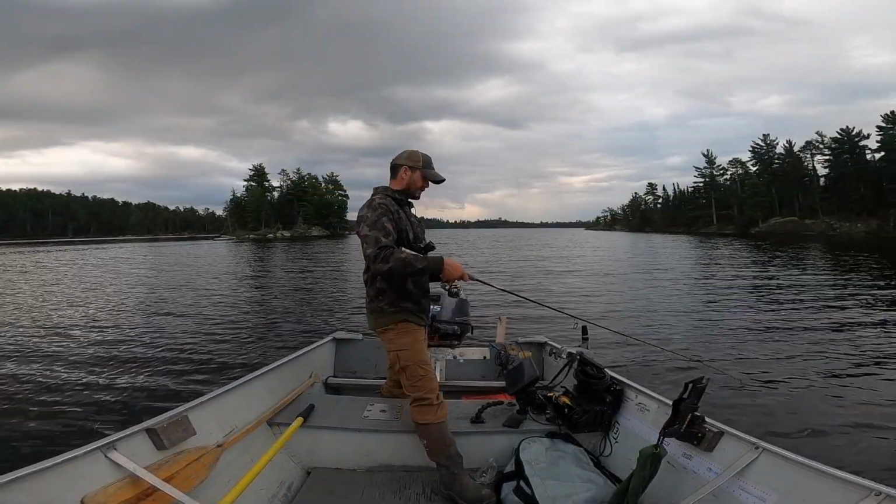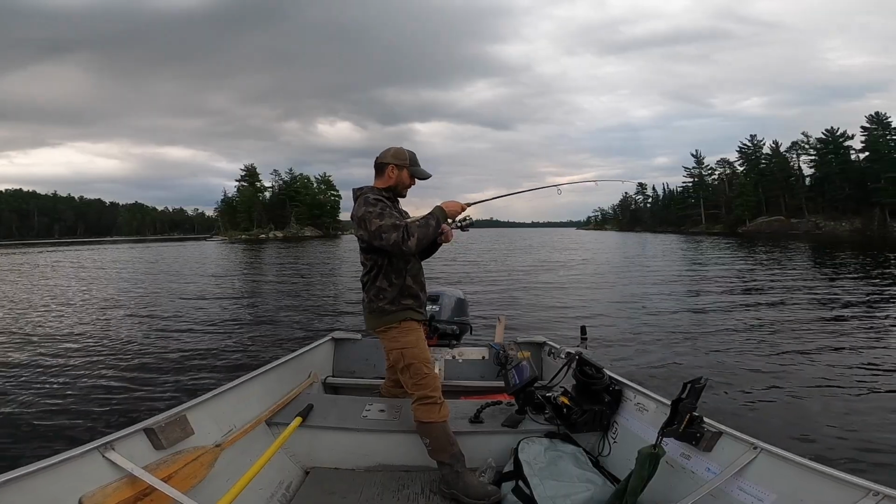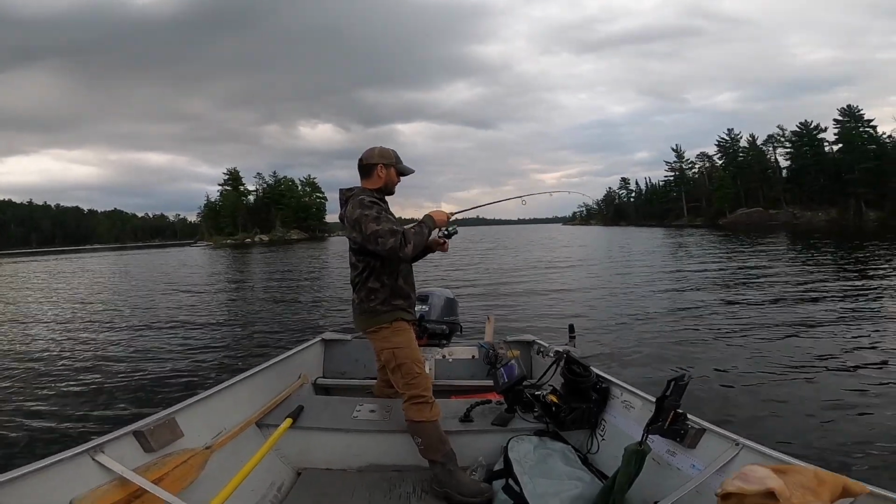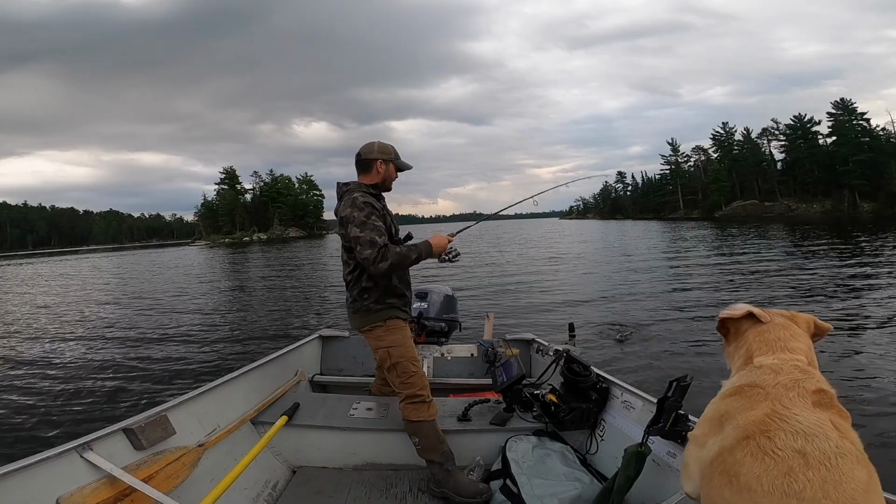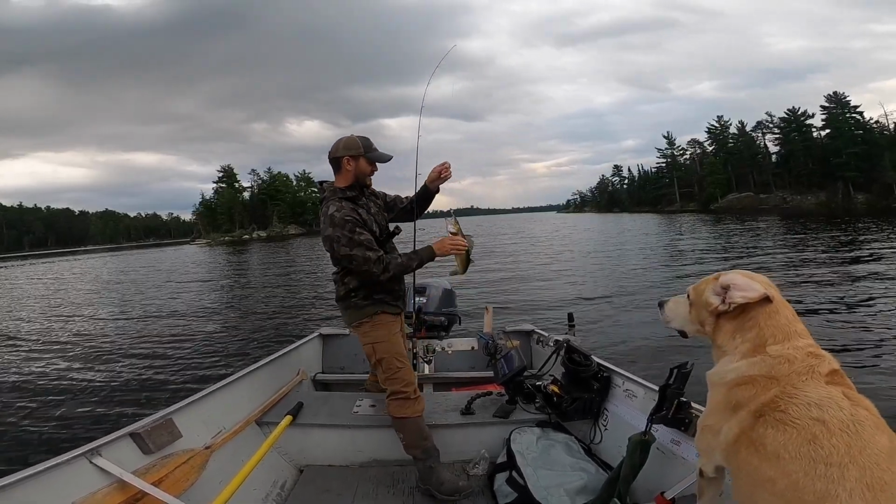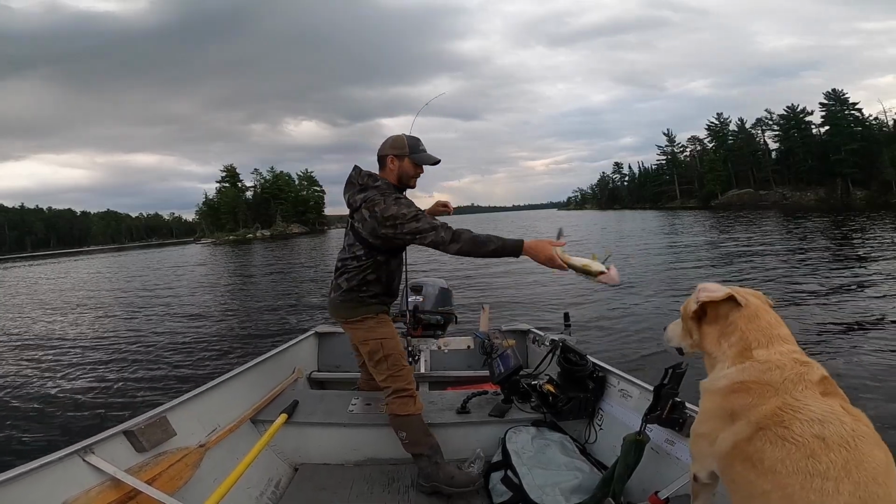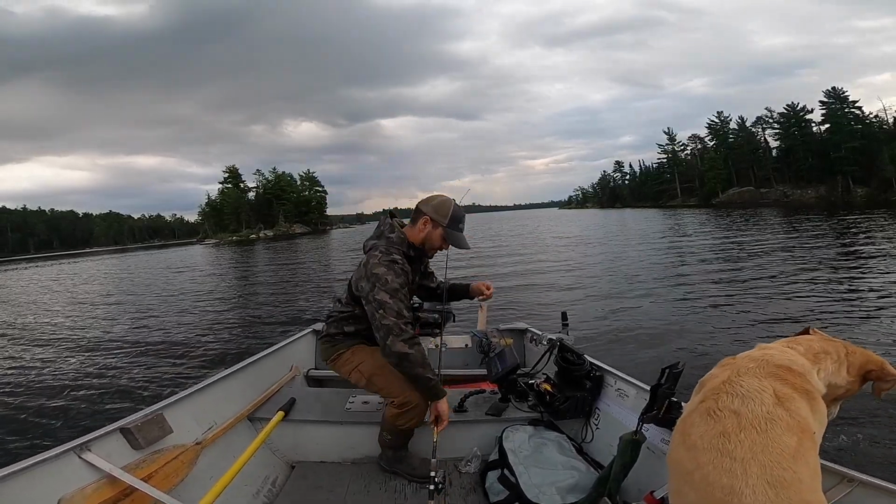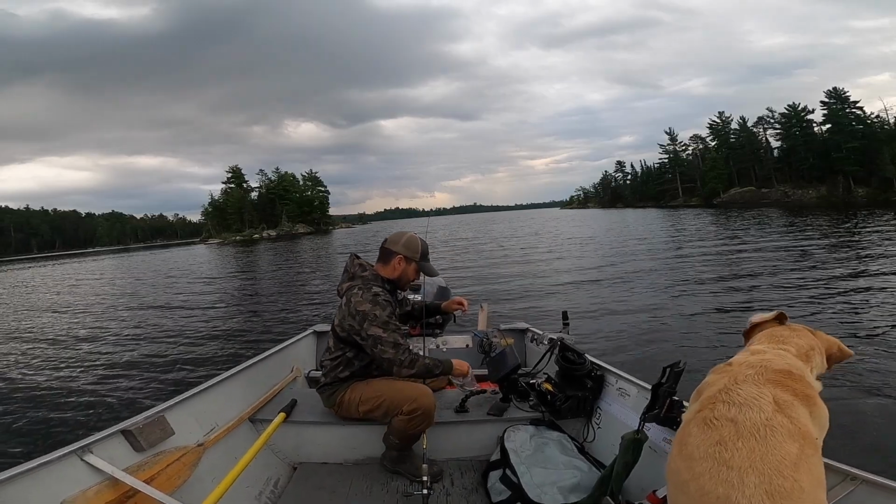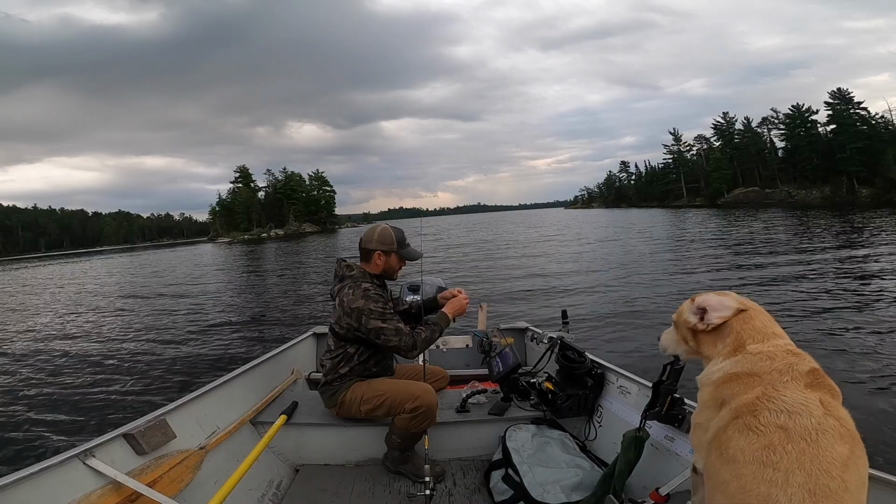Couple there on me right now. There's one. A little guy, I think, grabbed it. Not a big one. There was a big one there, but the little guy snuck in and grabbed it before the big one did. Nice little eater. Get him back in there. Grow up to be a 25 one day.